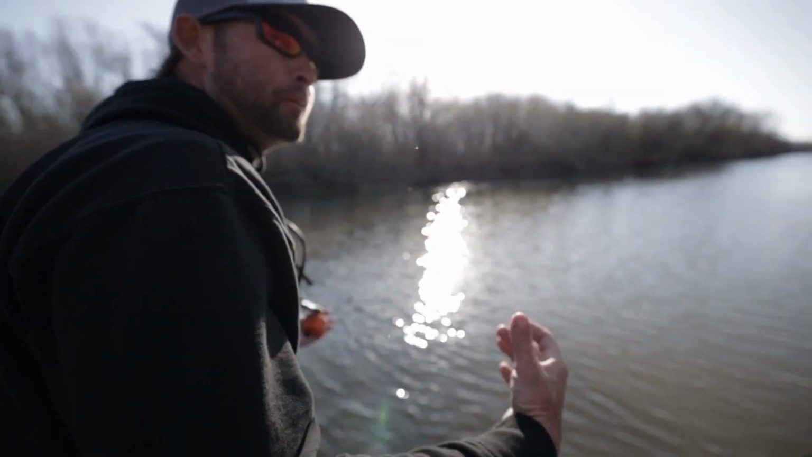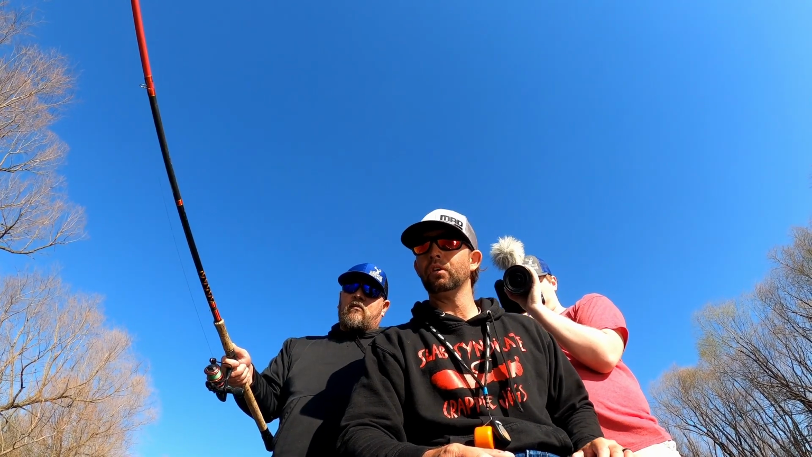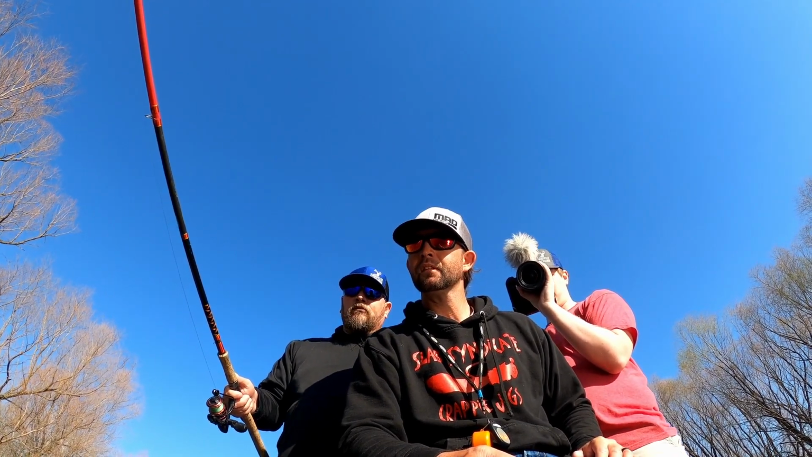See, to me, these live sonars are much easier, don't you think? Oh yeah, but it turns fishing into catching, man. Yeah. The bigger the fish is right now, the more aggressive they are. Like that fish, he's just a little thing down in there.